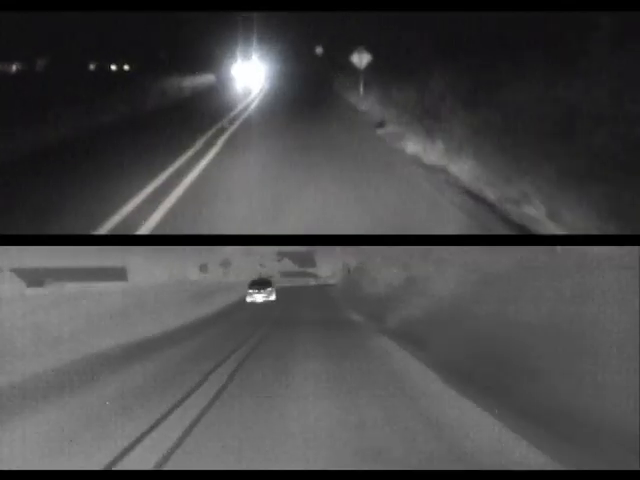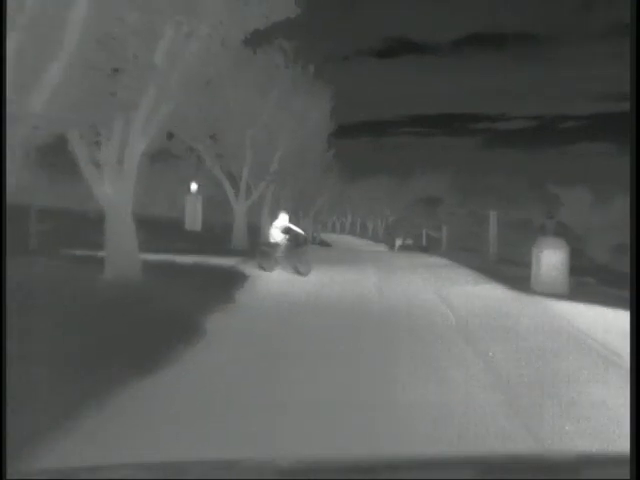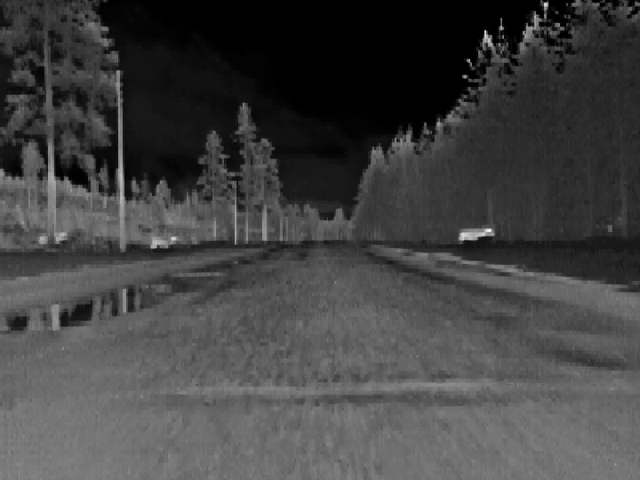The automotive sector has discovered the benefits of thermal imaging for driver vision enhancement. Thermal imaging cameras can see up to 5 times further than headlights and can help to avoid accidents. Thermal imaging cameras are today already sold as an option on selected BMW 5, 6 and 7 models.